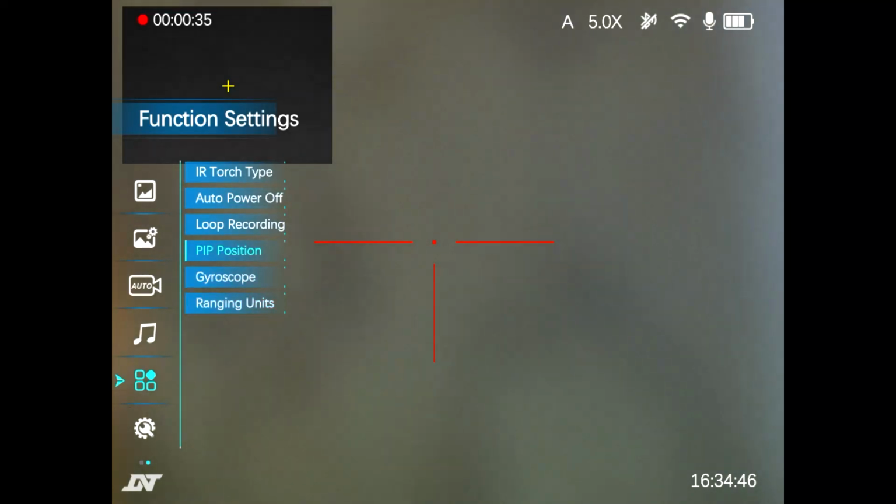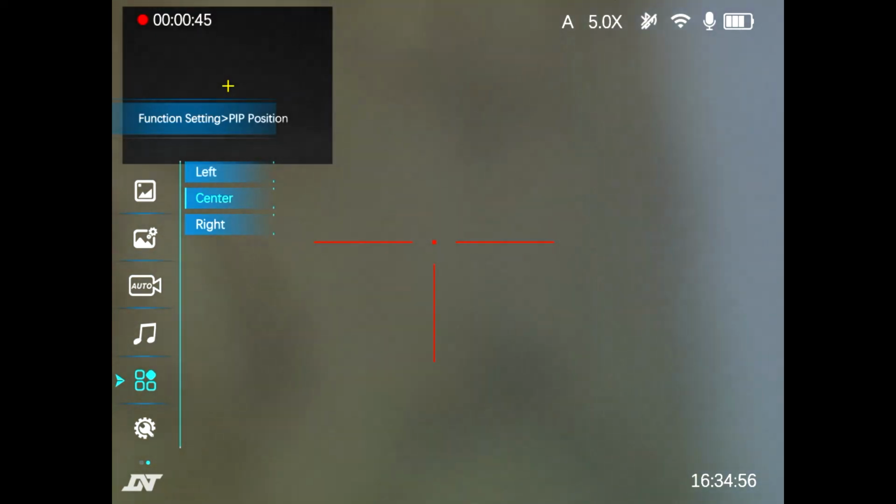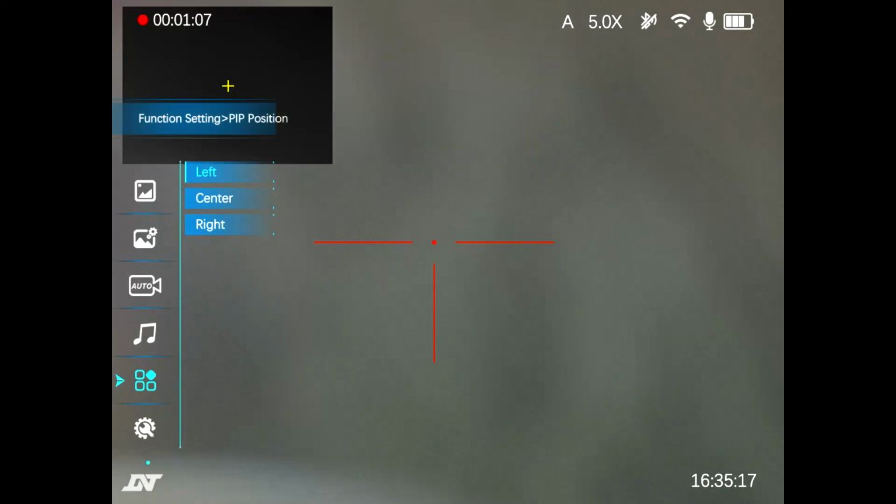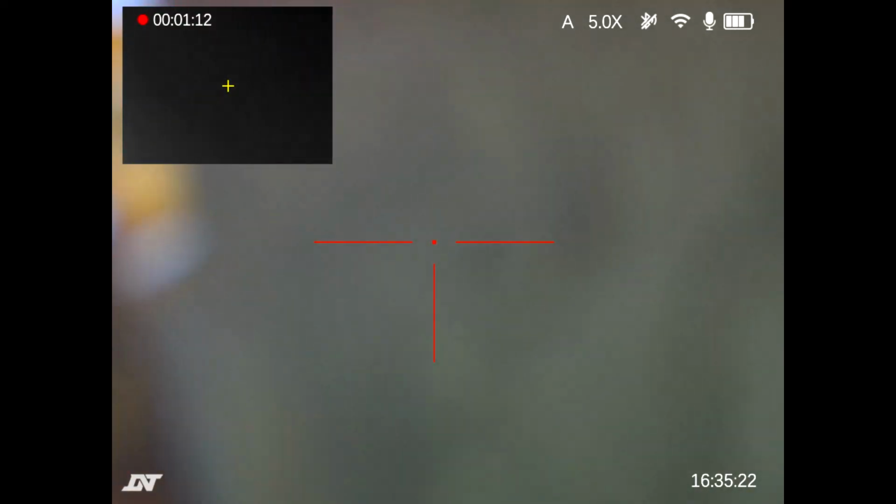Now I've just changed it from centre to left, and I think that gives me a far better view of what's going on. If it was here, it obscures just above where I might be aiming. So back into here, and go to left, long press right button, and save and exit, and then left button, and out.